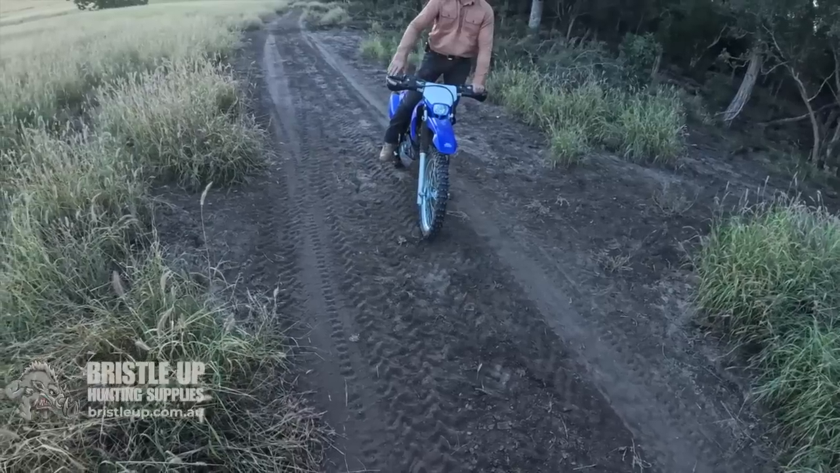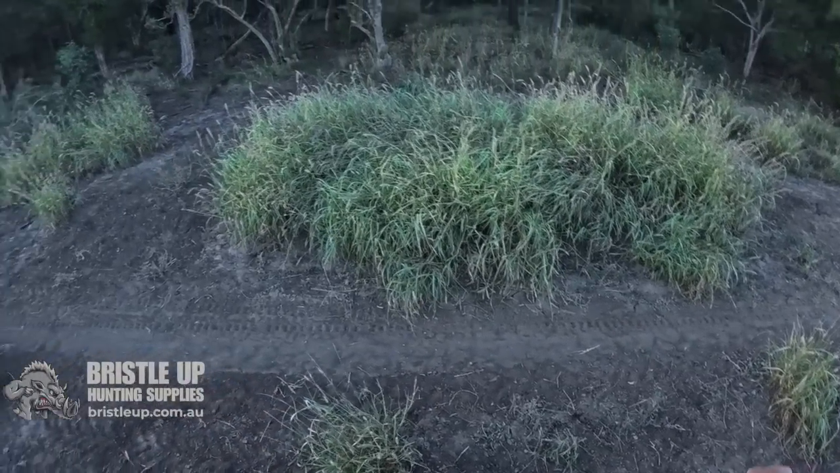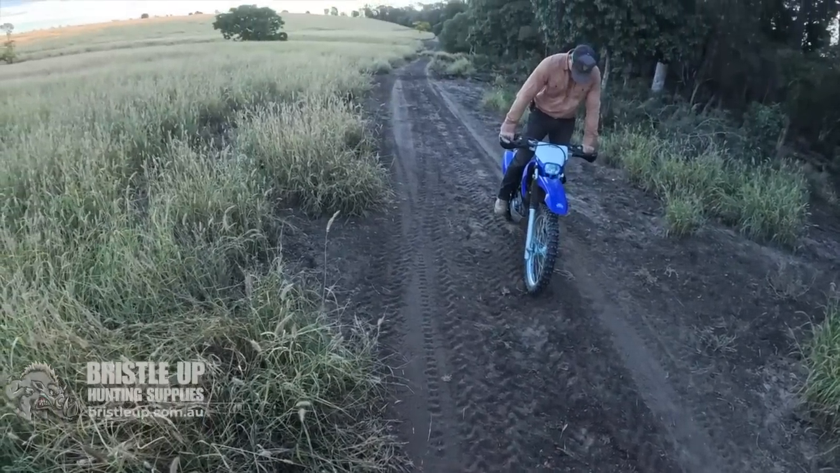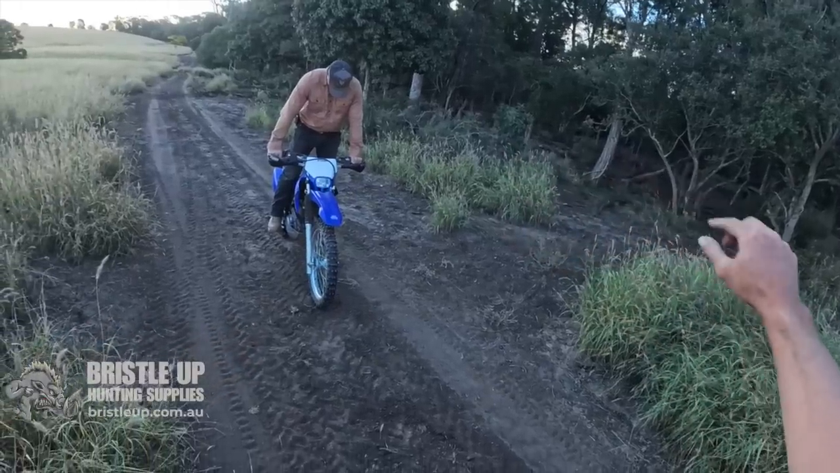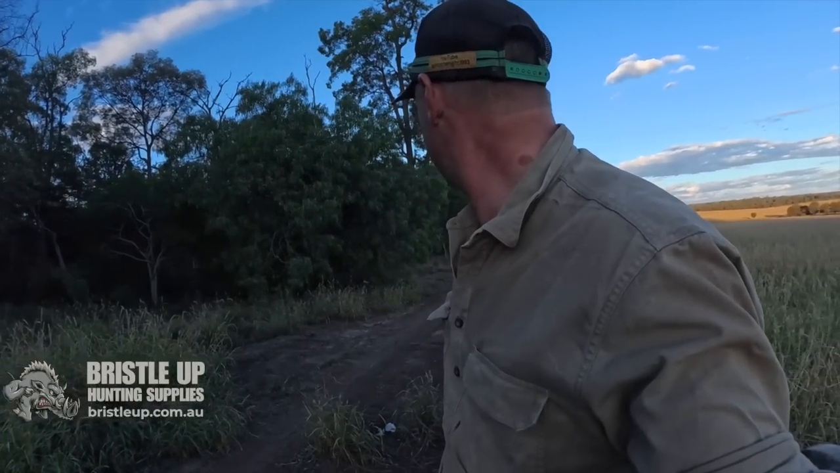Well, we've just been sitting here discussing what we're going to do with our traps. We might pull these couple here up because the dogs have been avoiding this spot just along here, and we might come back this afternoon or over the next few days. We might start setting a few on the other side, because the dogs seem to be travelling that side more than this side. Also on this other track back up here, they seem to be travelling a bit more too. So we might change the trap run a little bit and see if we can pick up a few more.